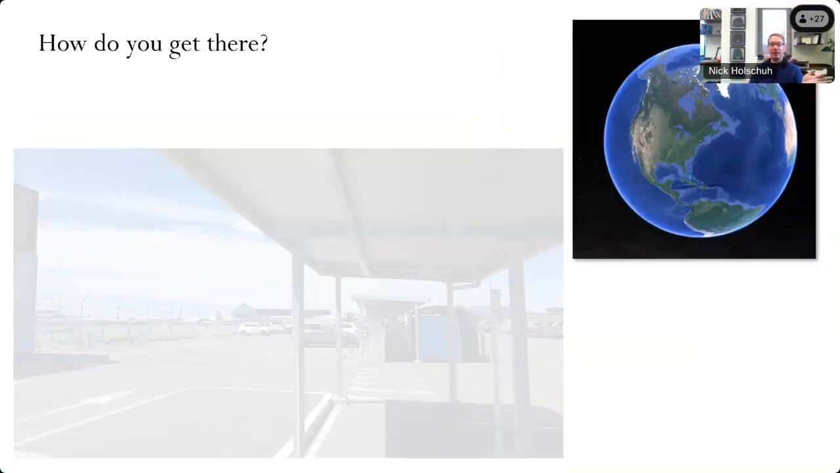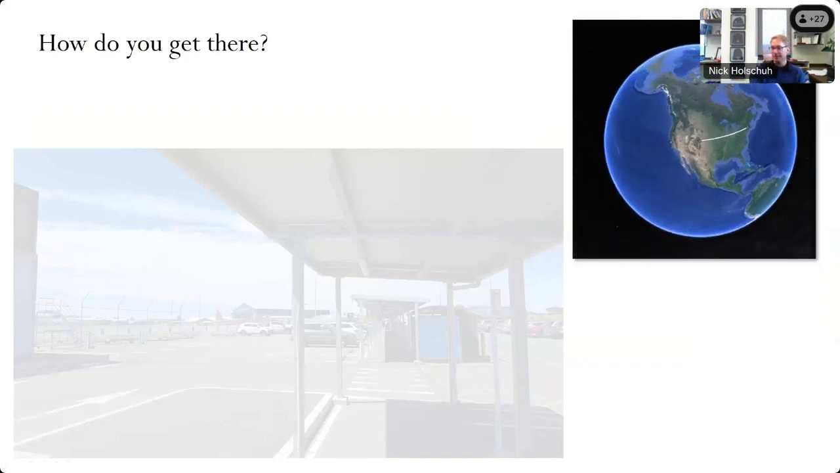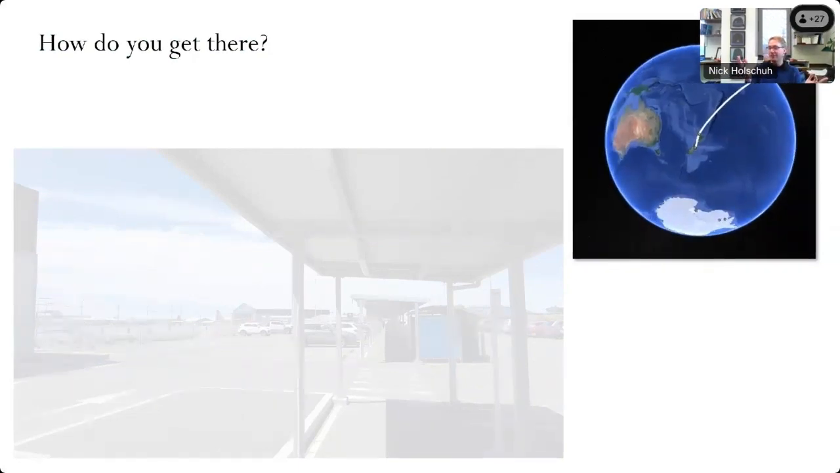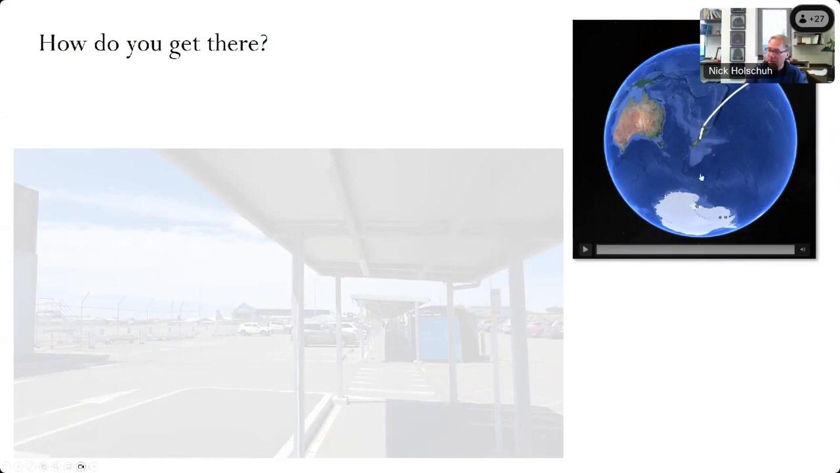To give you a sense for how one gets anywhere in Antarctica, I was coming from western or central Massachusetts here, and the first step in going to Antarctica is actually to go to Christchurch, New Zealand. So for me, that was 4 flights around the globe to get to New Zealand, which is the closest landmass to the main U.S. base in Antarctica, McMurdo Station.